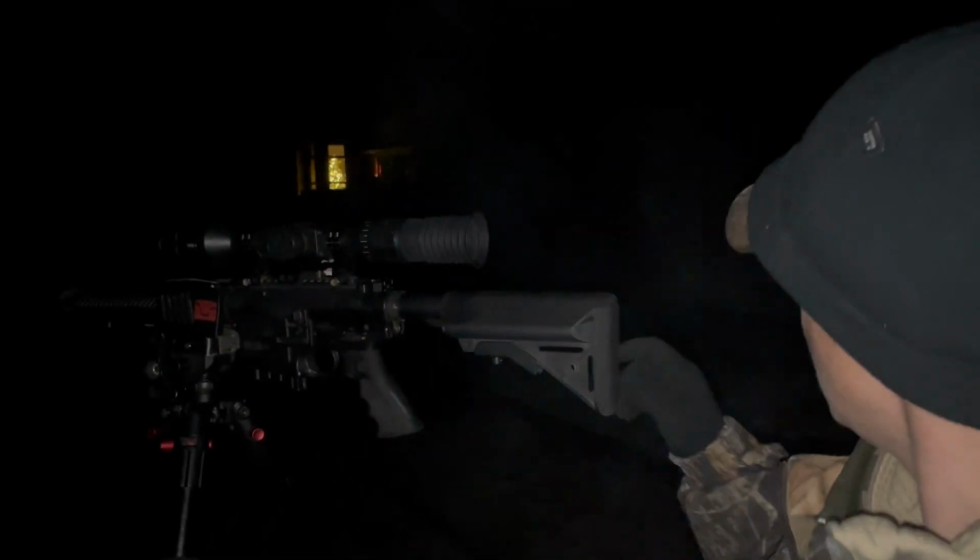But we are so close. I don't know if you can see here, there's the barn right there. It's actually just a pole barn, a big detached garage. And there's the house. You can see the Christmas tree. And the coyote is right there. We're going to walk over there. It's maybe 30 yards from the house, if that.